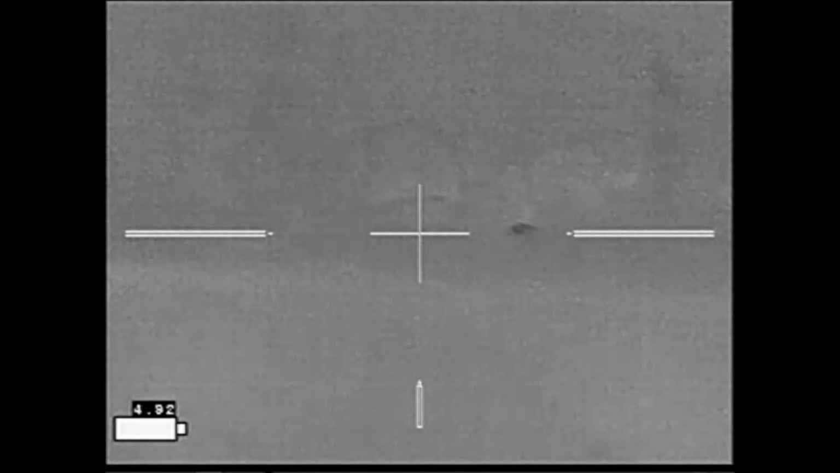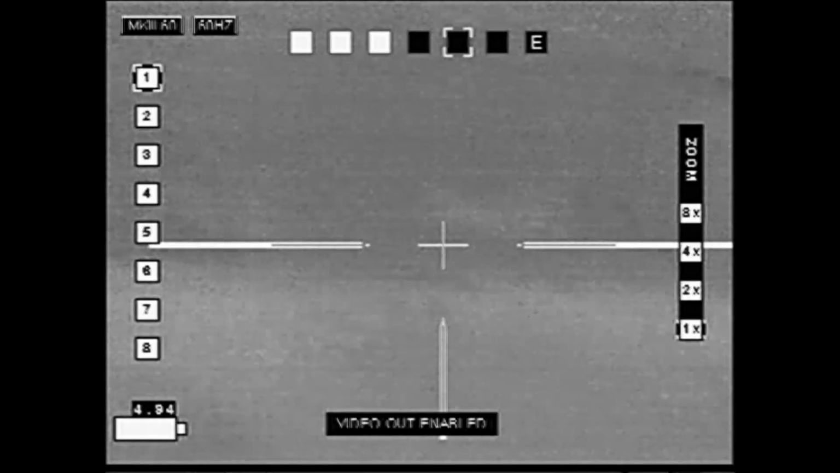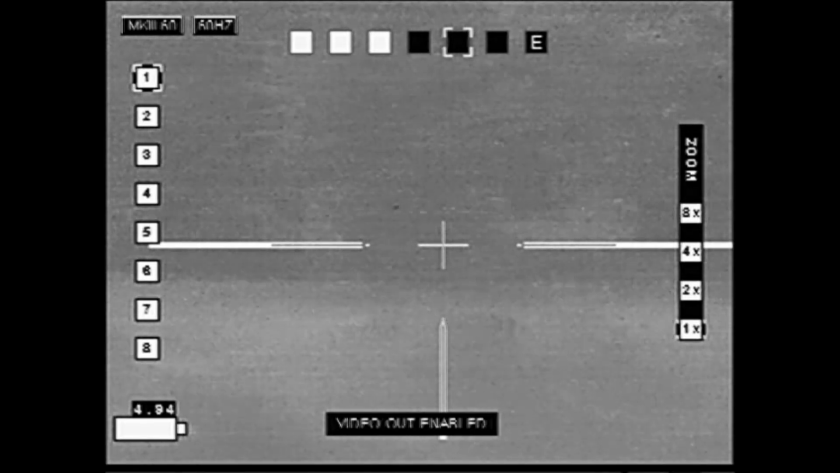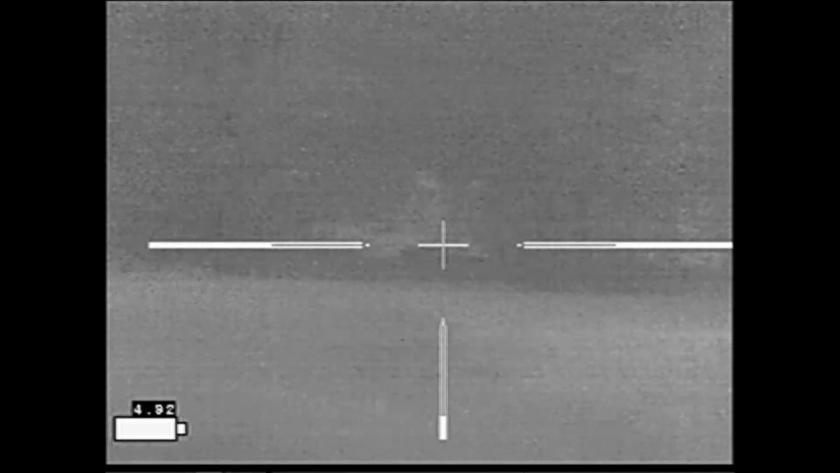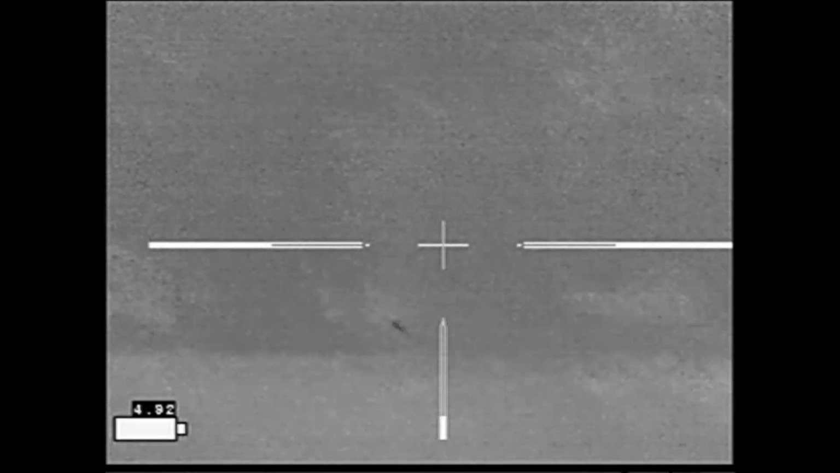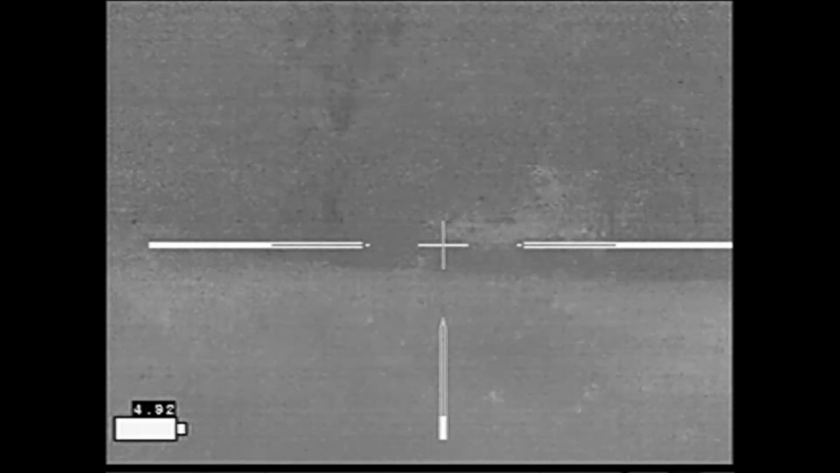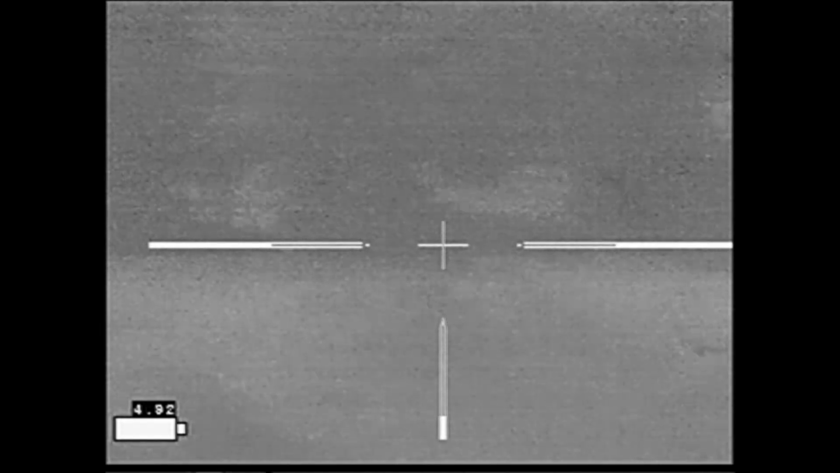Despite multiple shooters, this hog did not go down. Well, the shots stirred up a lot of hogs running in the background. We can see them running back and forth, but again the problem is target identification. We've got brief windows into the pasture on the other side of this grove of trees, and we're seeing hogs run back and forth. And as soon as we see them, get them identified, they've disappeared behind more trees, and so this is a problem.